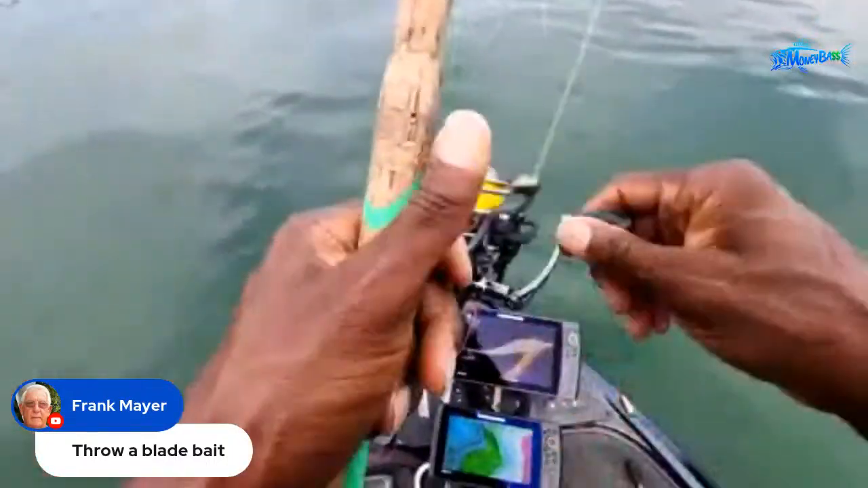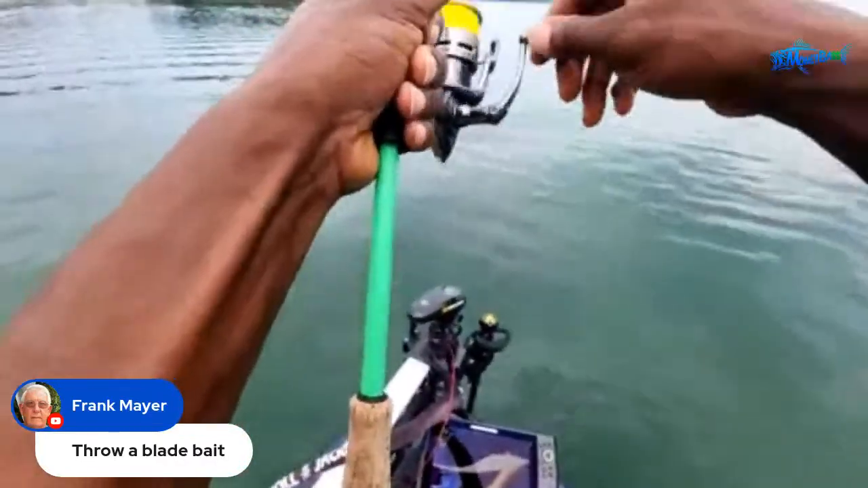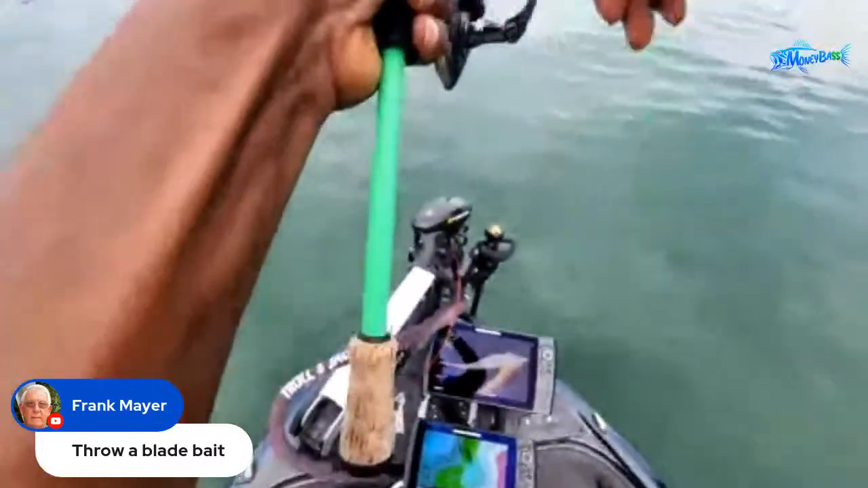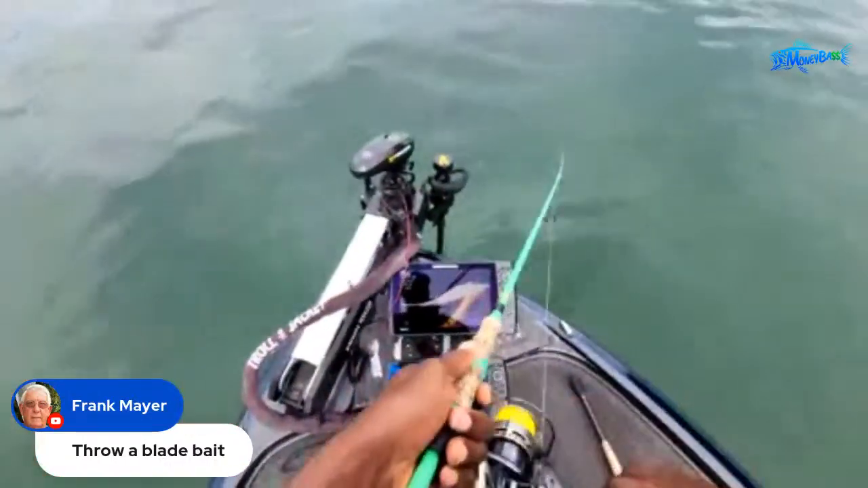All right, so now I'm going to go above the heads of these fish, see if I can make a little noise up top. See if that'll get them to come up and see what the commotion is.